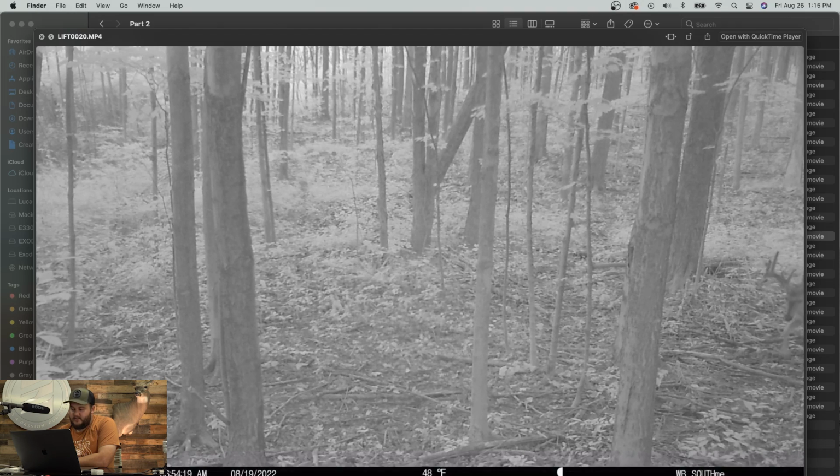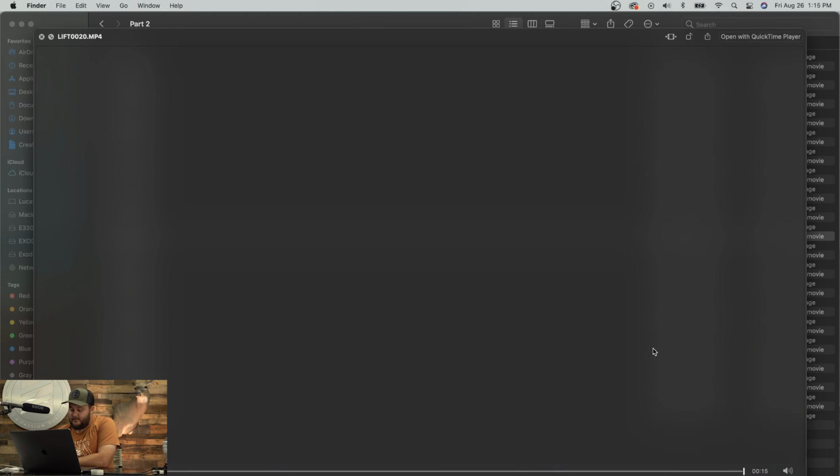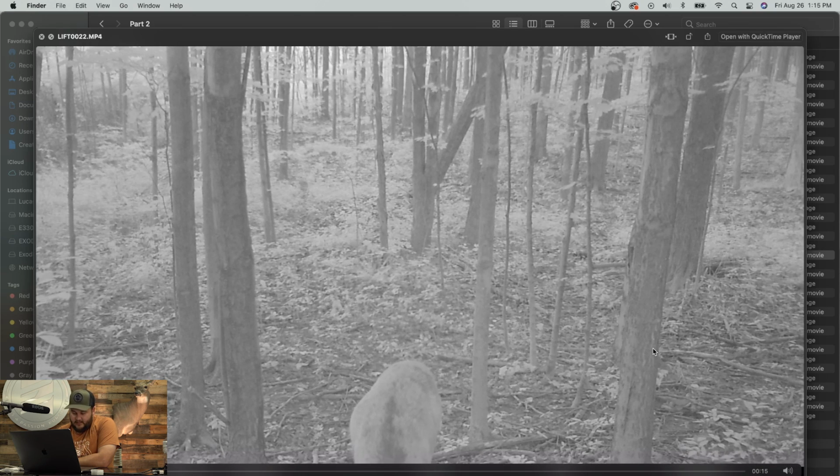All right, here comes the big dog. So this guy here we saw from the road, and he was just big. Looks like a freaking cow with antlers, that's for sure. He's a main frame 10, and he's got a little kicker coming off the one brow tine there. You can see it right there. He is just big. I would shoot him in a heartbeat.